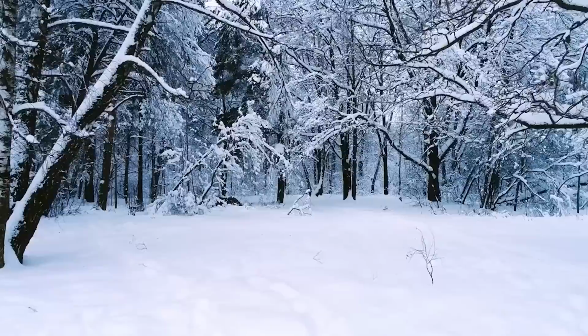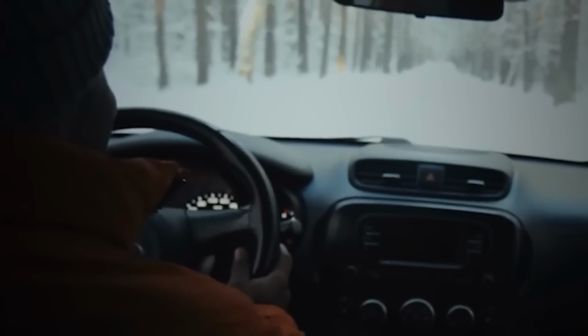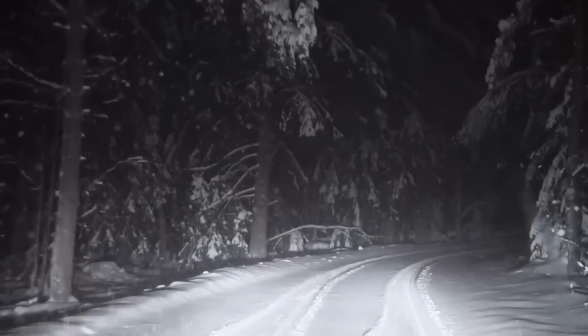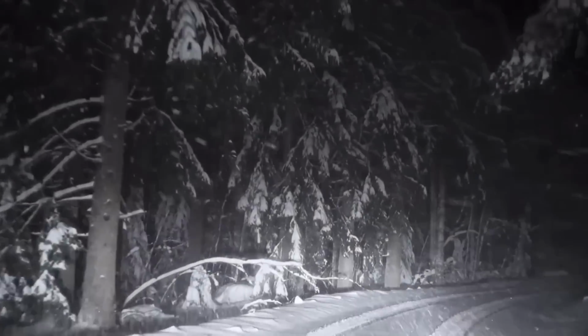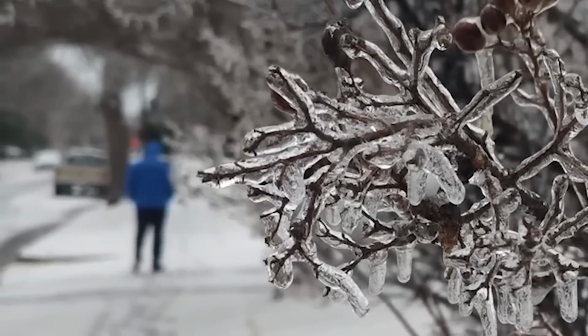Mysterious creature in snowy woods. In the snowy wilderness of Canada, a strange event unfolded. A worker in the oil fields found himself in the heart of this isolated forest, where winter held everything in a frozen embrace. The air was bitterly cold, and the worker's breath hung in the frigid air.